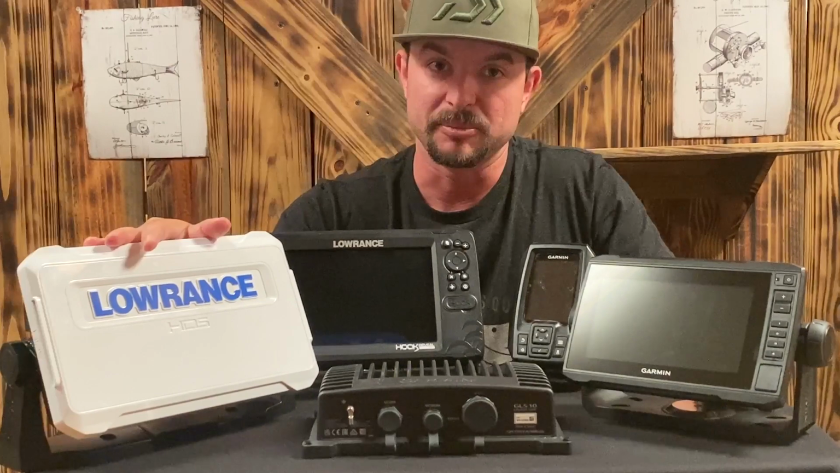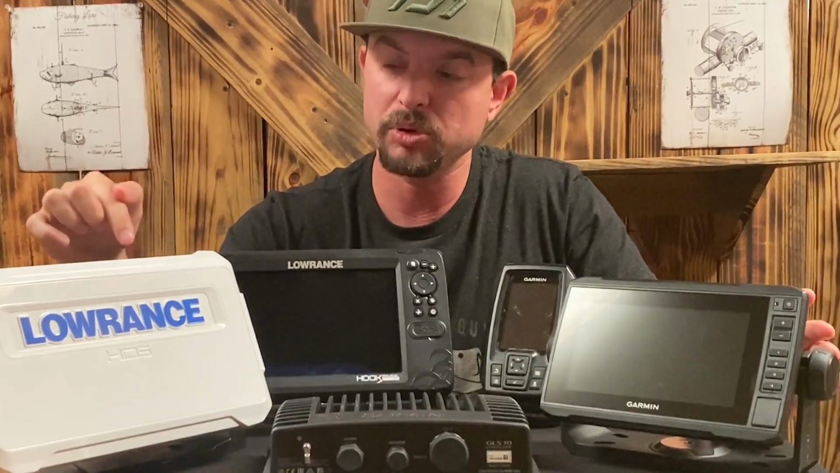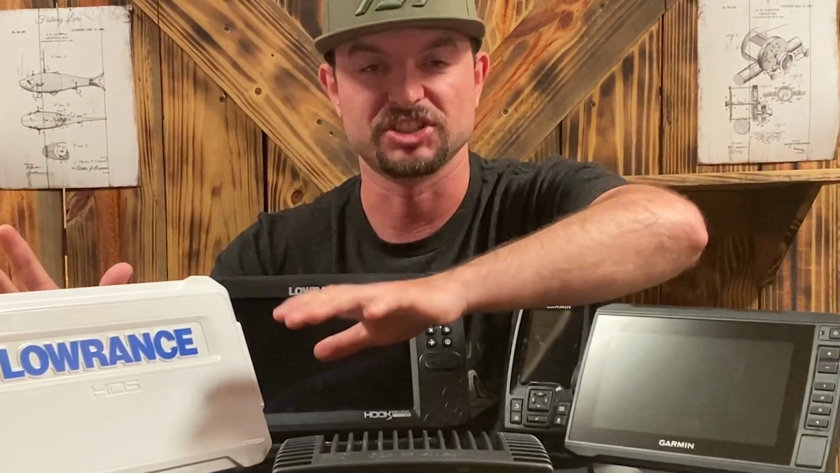I loved the Lowrance HDS Live. And I'm a Garmin guy. Let me be completely clear, I bought a Garmin. I love running Garmins. I think this is a great unit, but this unit just blew all the other ones out of the way. And I'd probably be purchasing this unit very soon. Hopefully my wife isn't watching. This unit was just incredible.